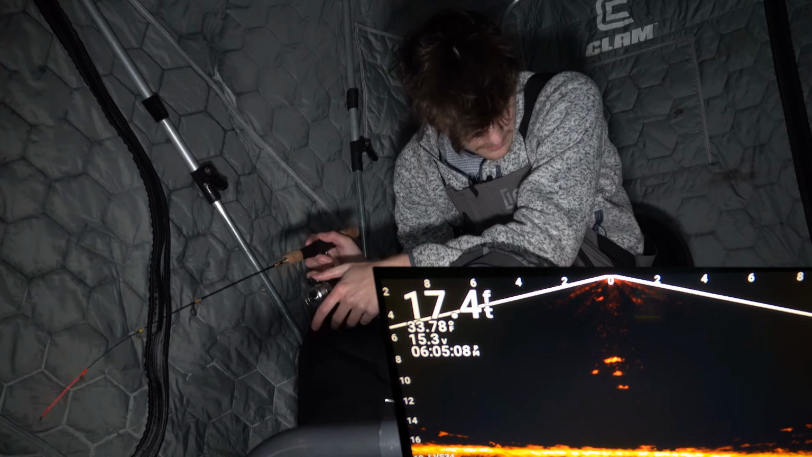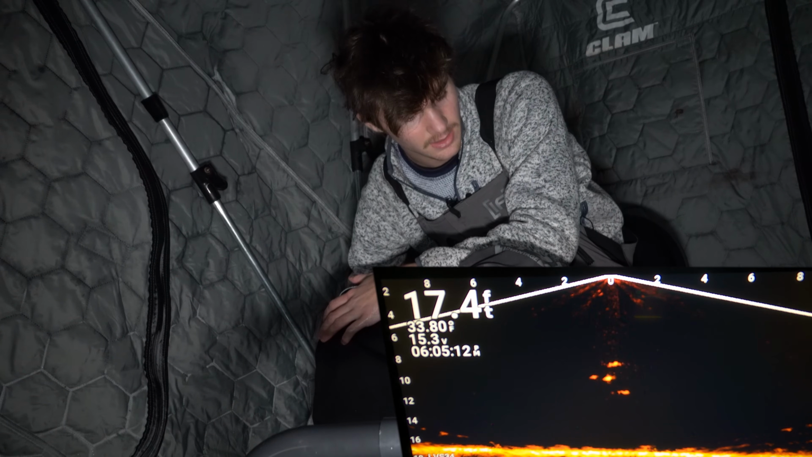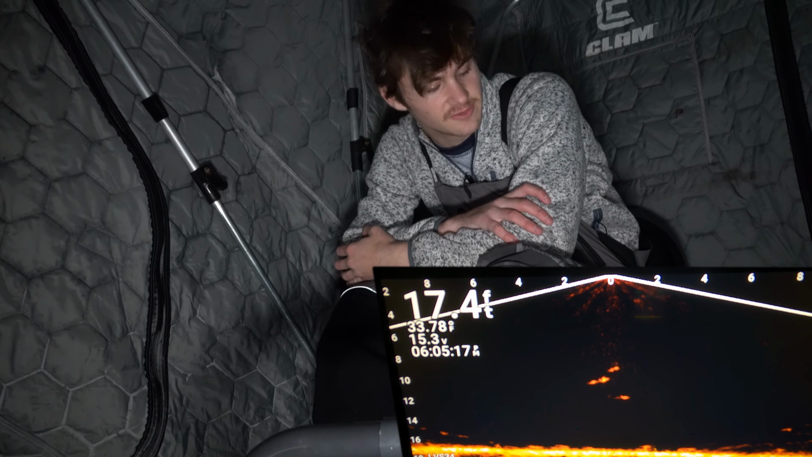Let's drop down at the bottom here. All right, dead stick is now 4 feet off the bottom. Higher suspended dead stick. I want to see if this makes much of a difference.